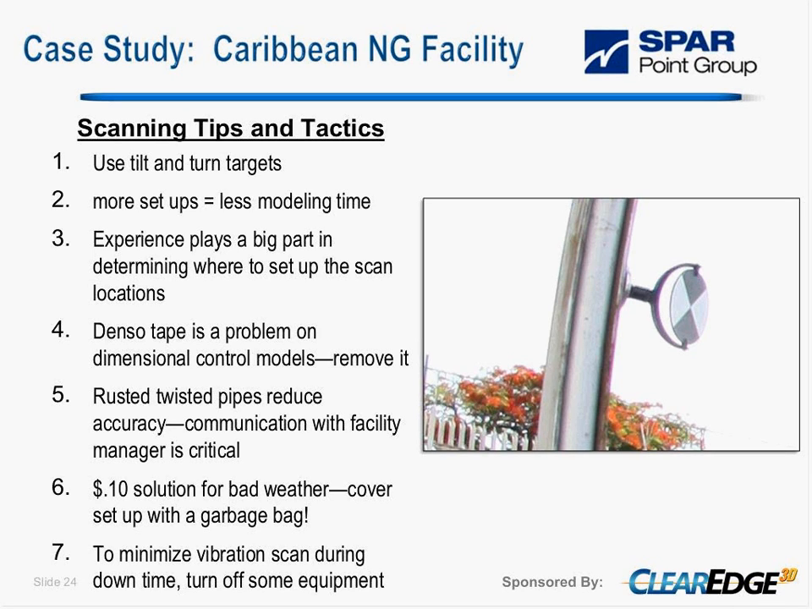However, we found a really good solution just a couple of scans ago, where we just took a garbage bag and covered the scanner. It saves us time in terms of not having to take apart that scanner, put it in a box, and set it up again when the rain stops falling. So a very cheap but effective solution.